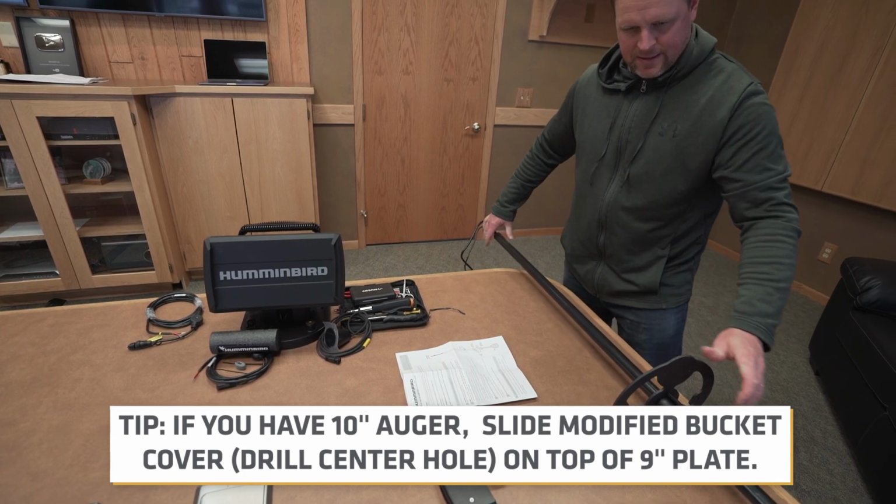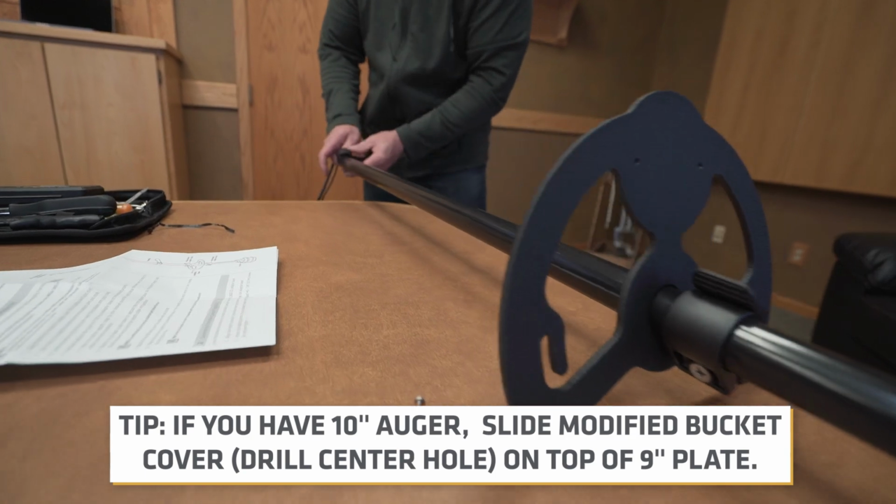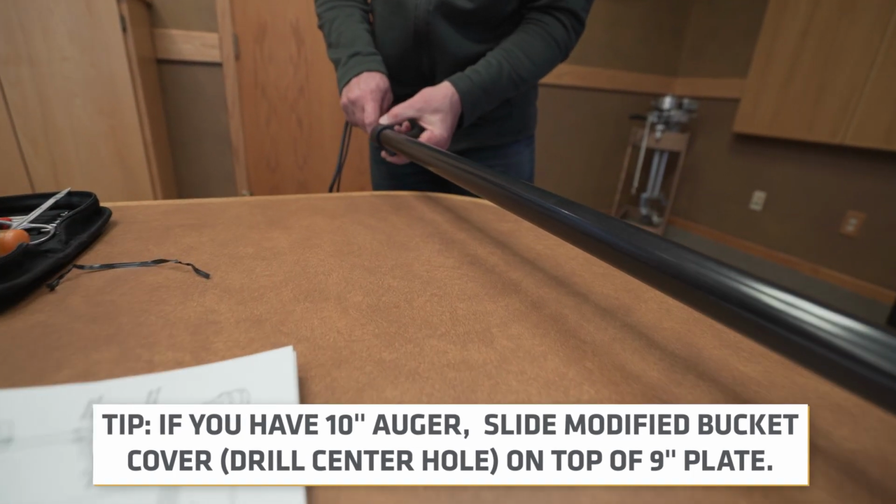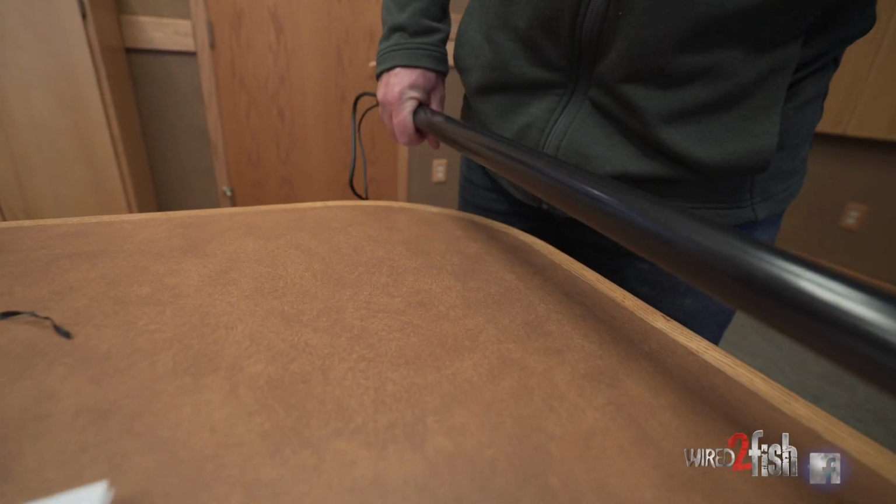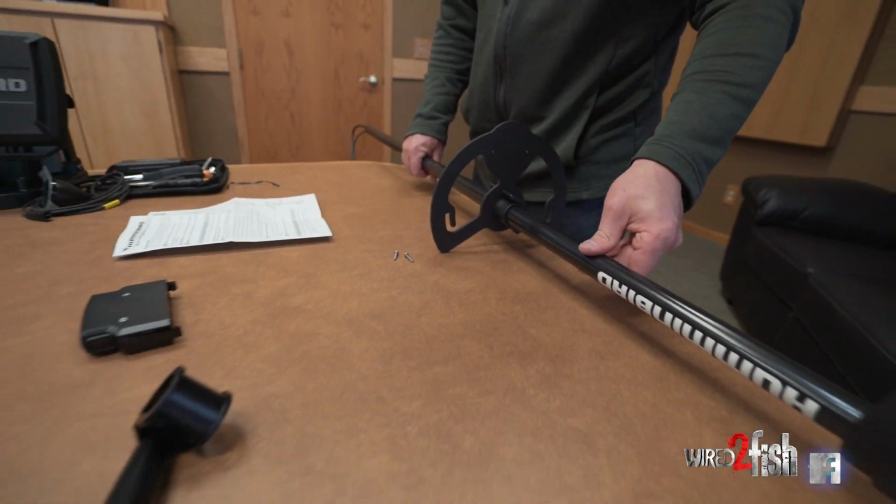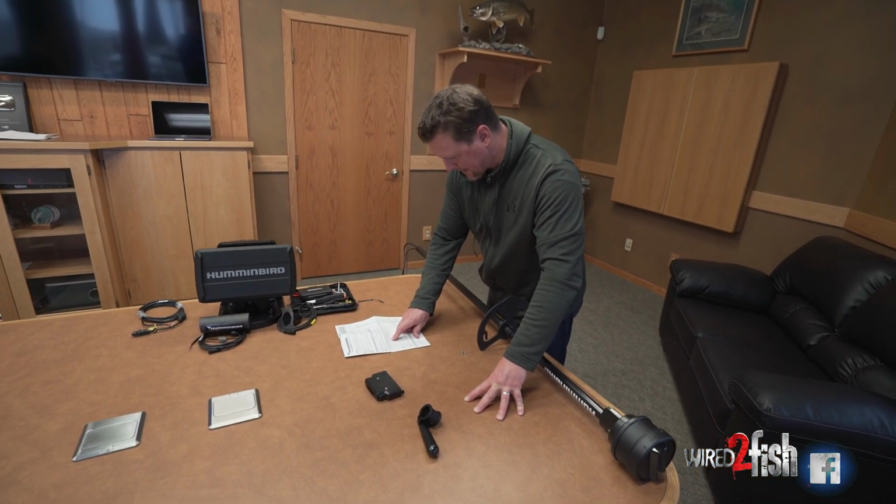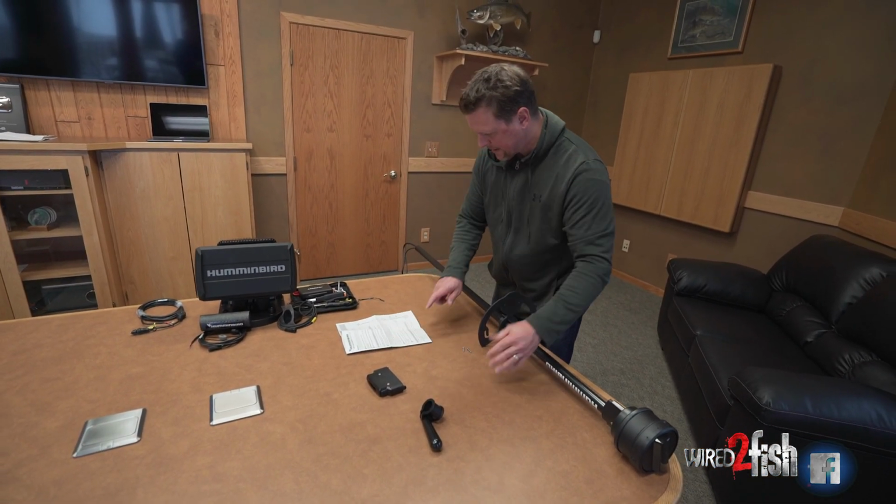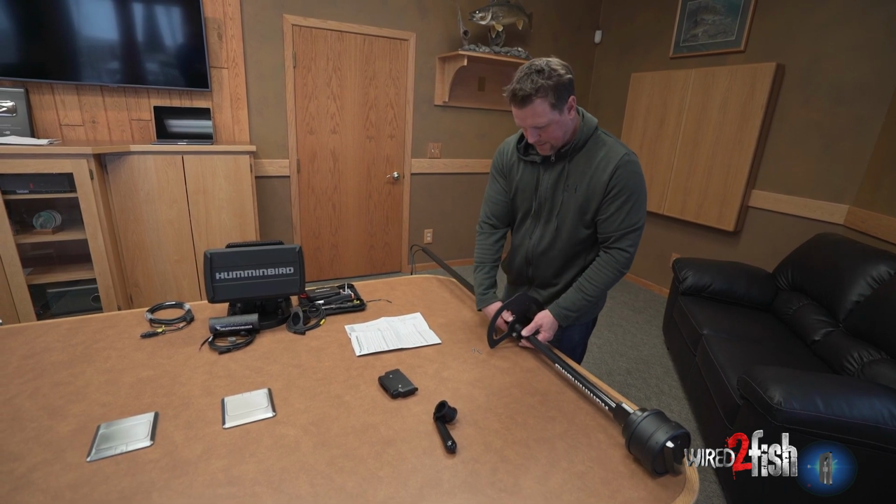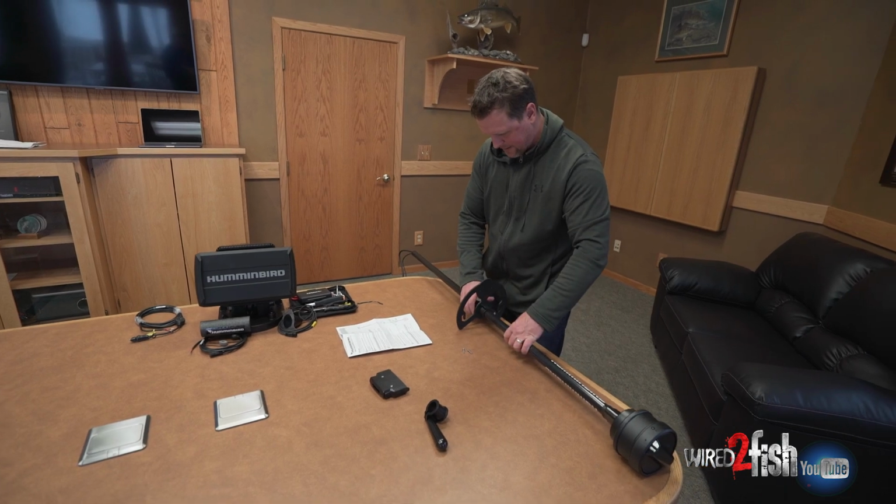And then I'm just going to follow that up with the other collar here. Open it up, slide it down. There we go. We have our base in place. Next step is vertically adjust the height of the ice adapter base to the desired position. So that's a little arbitrary for this setup, but I'm just going to go roughly center shaft height here.